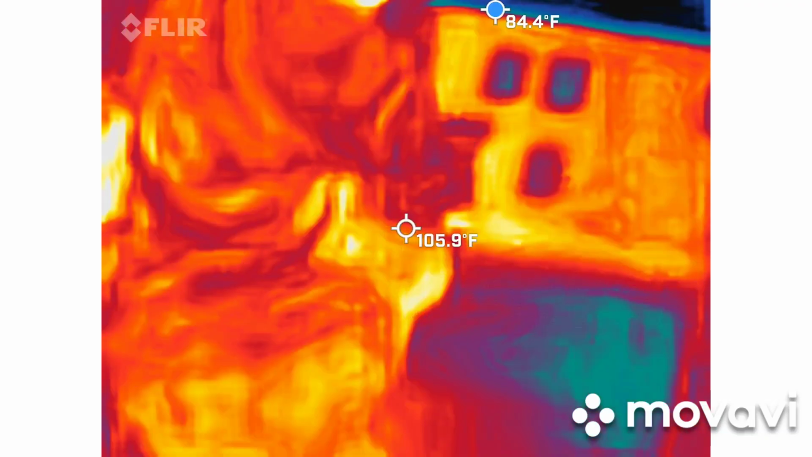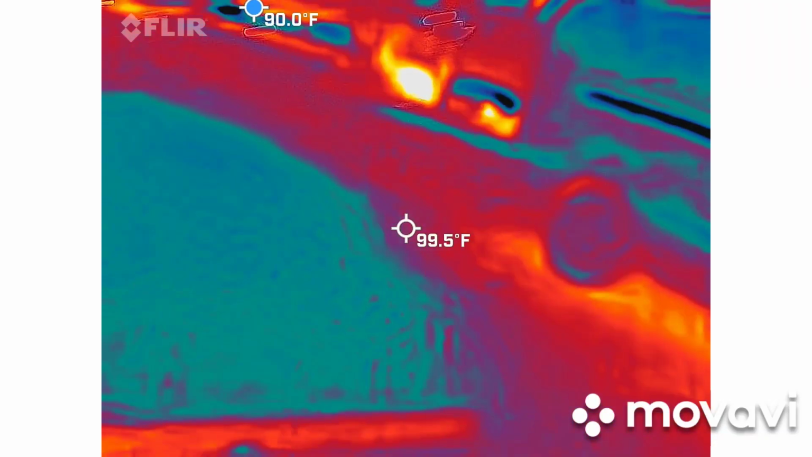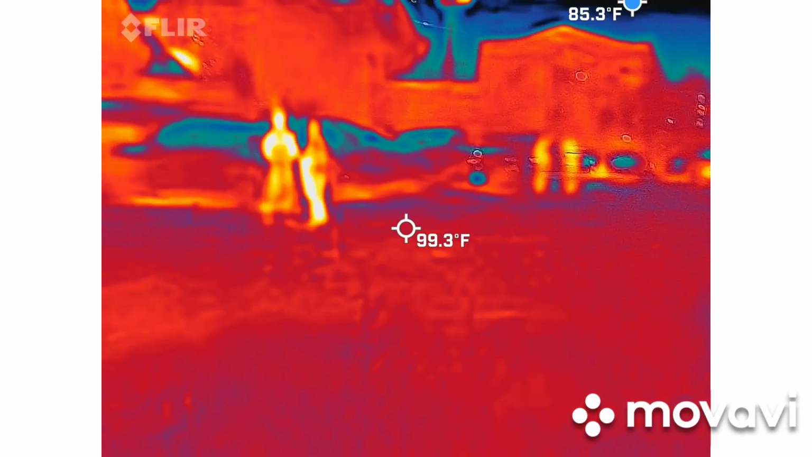This ground's a little hard to walk on. Yeah, my back hurts. That's why I lean against the wall right here. I had 29.